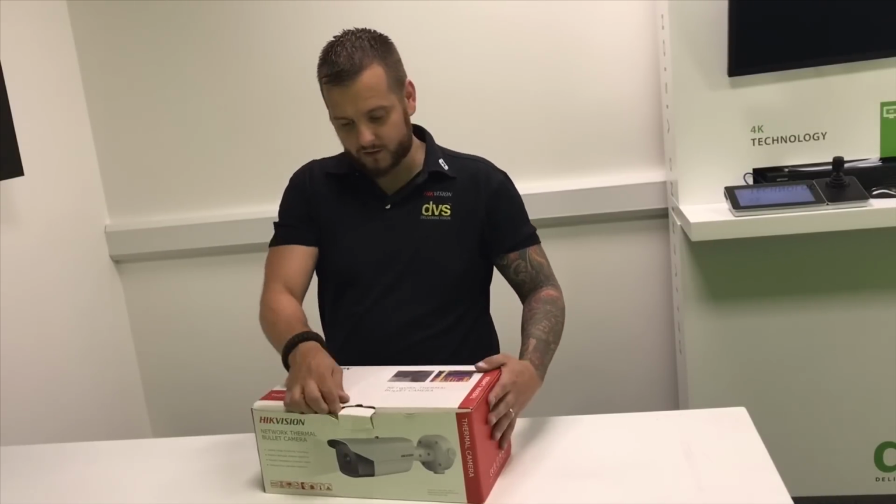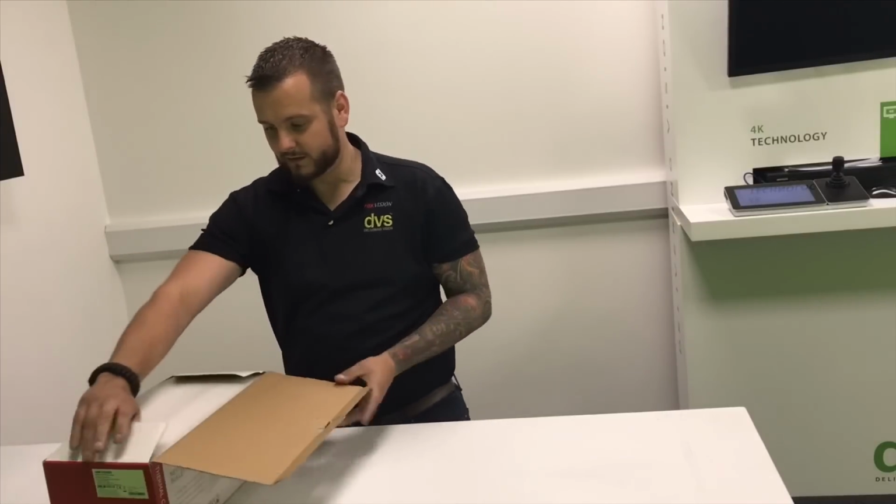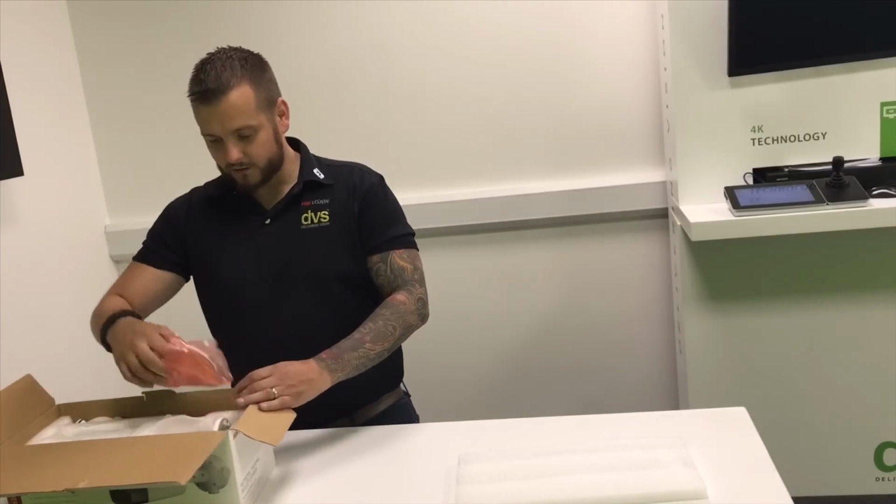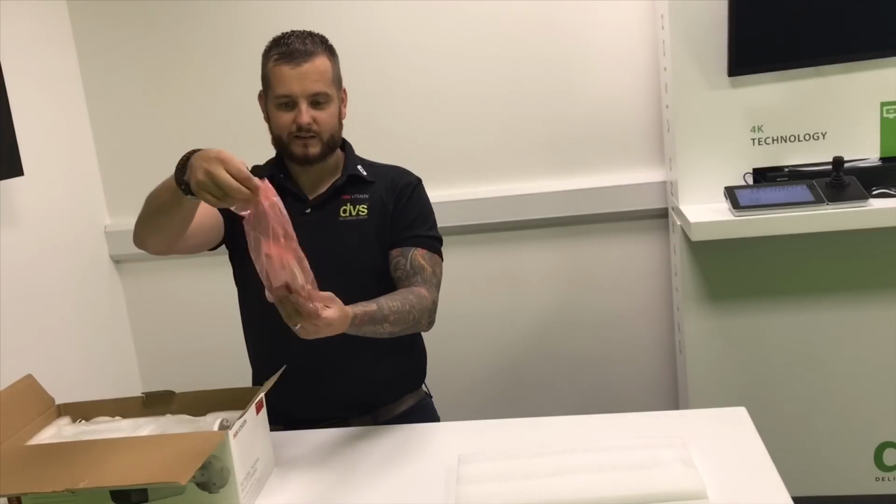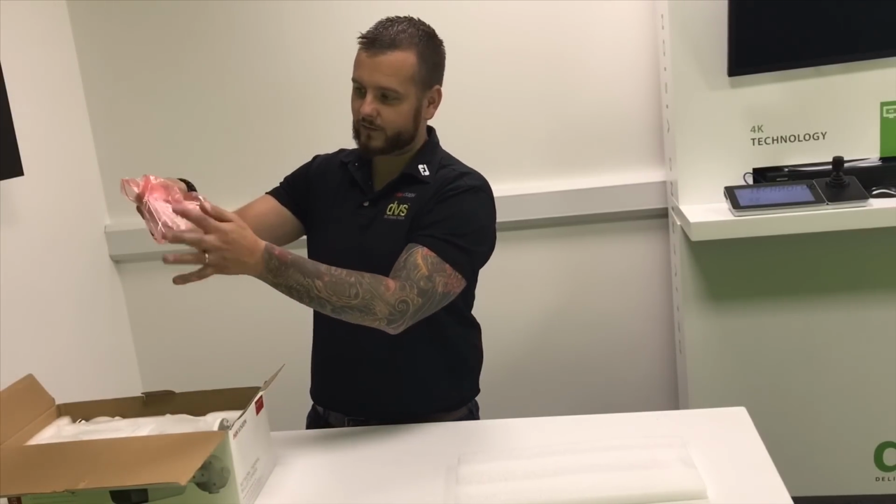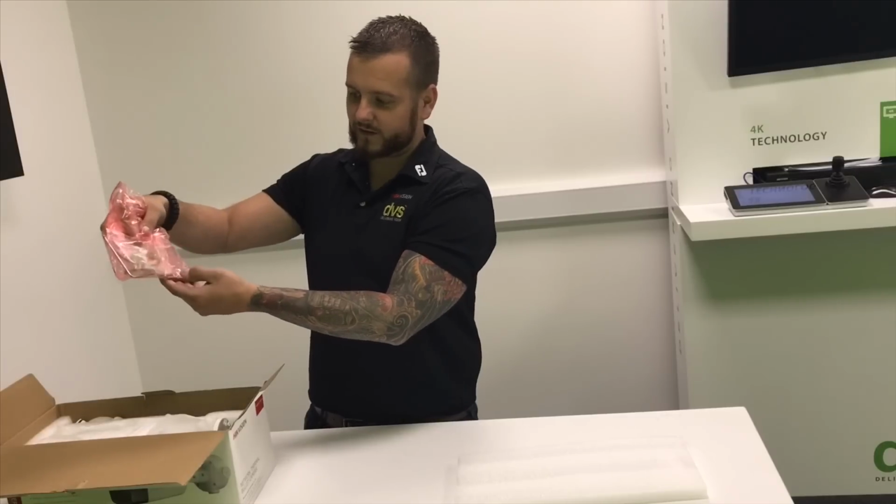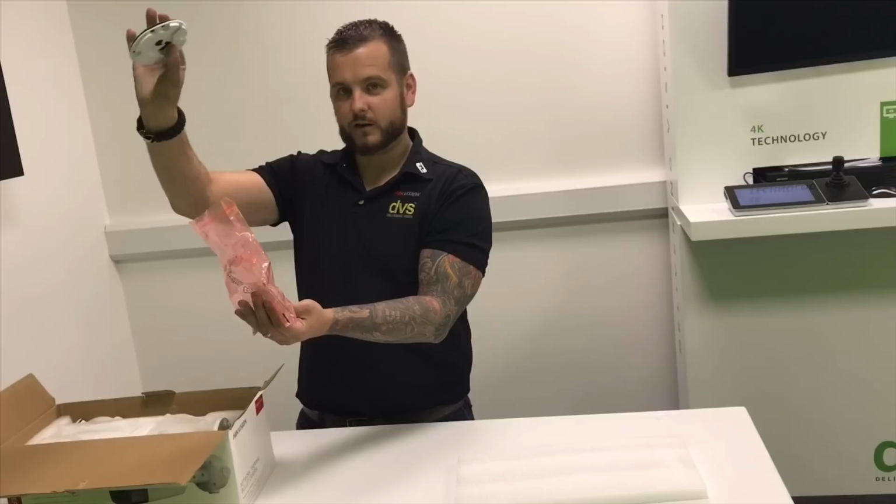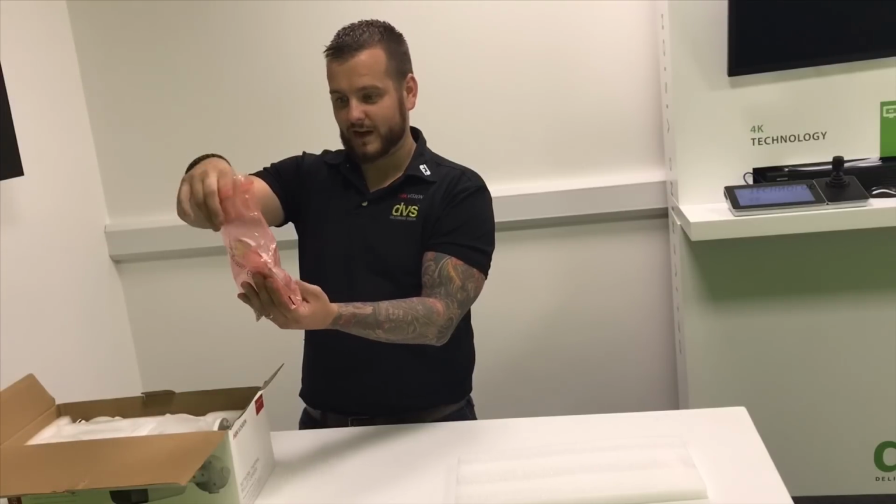So this is the box. We're just going to start by unboxing it. So nicely packed, slightly larger box. So in the box we have a packet. In that pack you'll have the security Allen screwdriver for the securing of the screws, some fixing screws and some bracket screws, along with the foam pad that goes between the bracket, the back box and the camera itself.